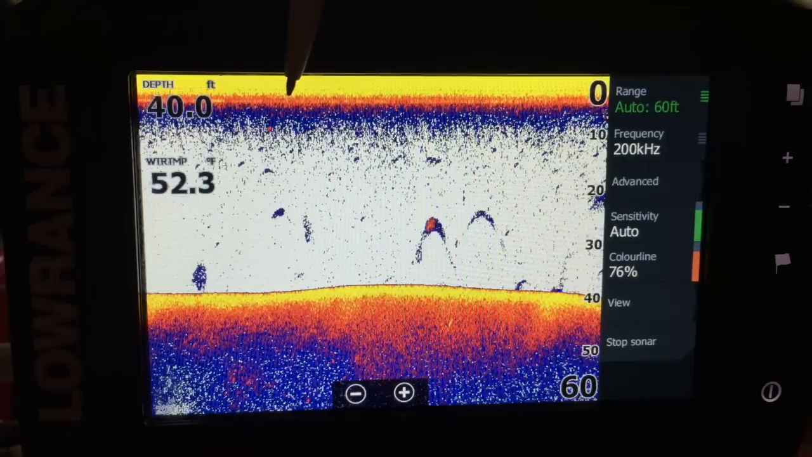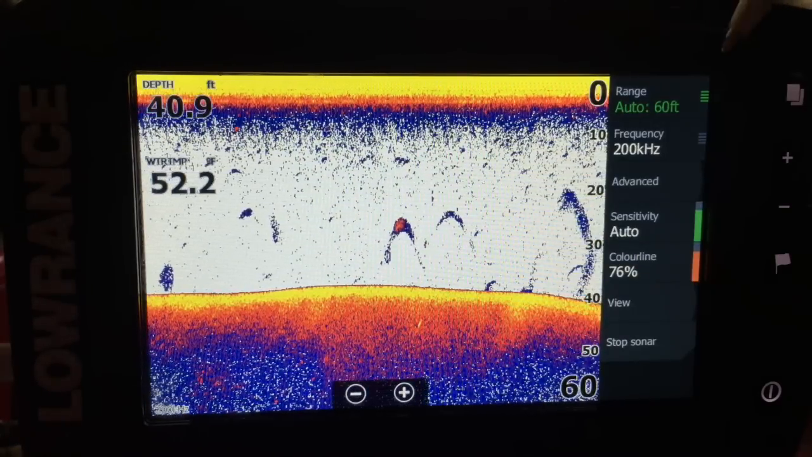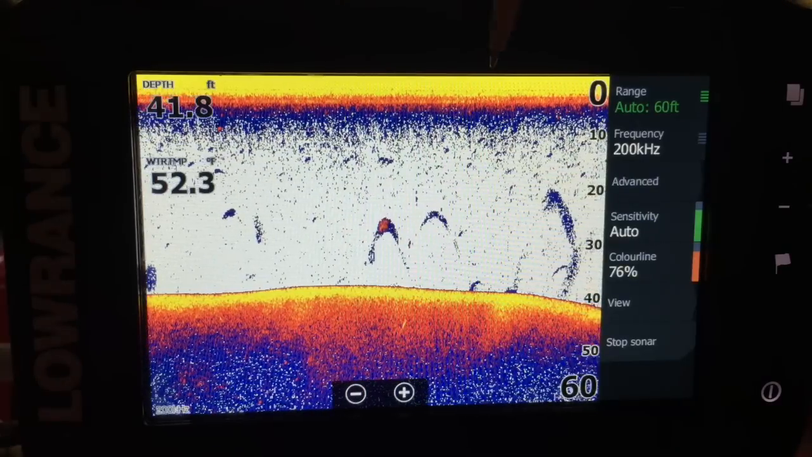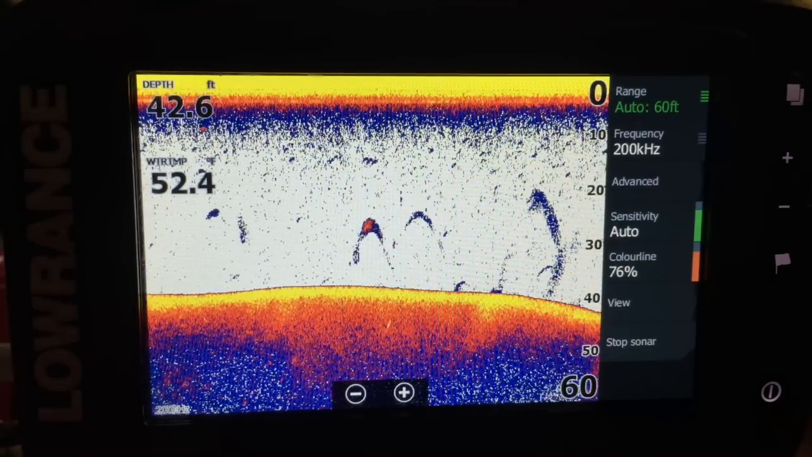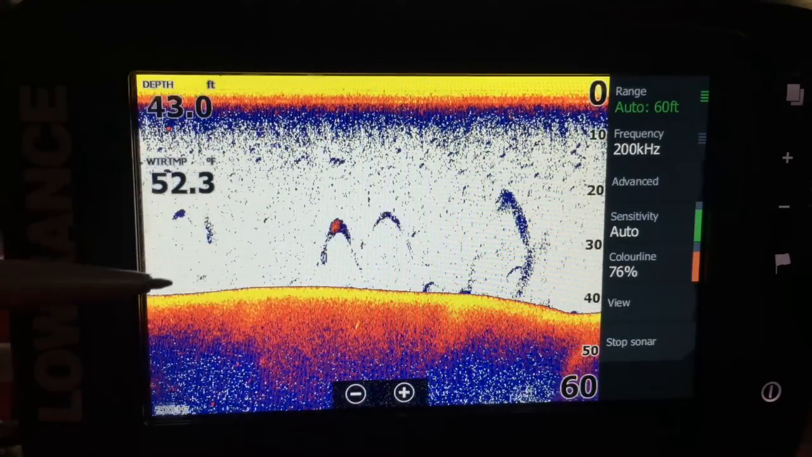Right, the top here, this is what we call the noise. So when your boat's going along, your engine's going along, you've got air bubbles coming off your engine, and this actually shows on there. So chances are this is a boat moving, and the boat is moving that way.